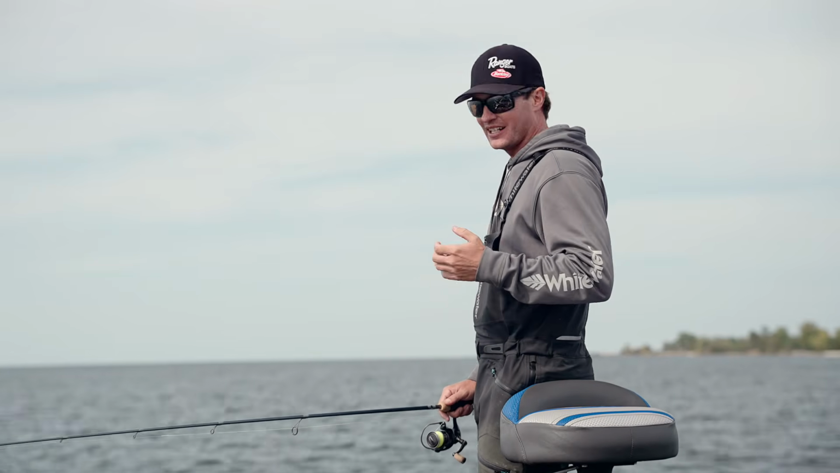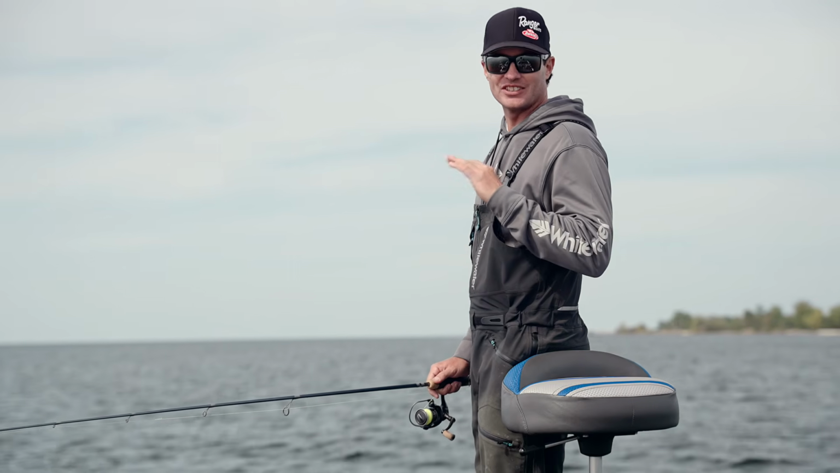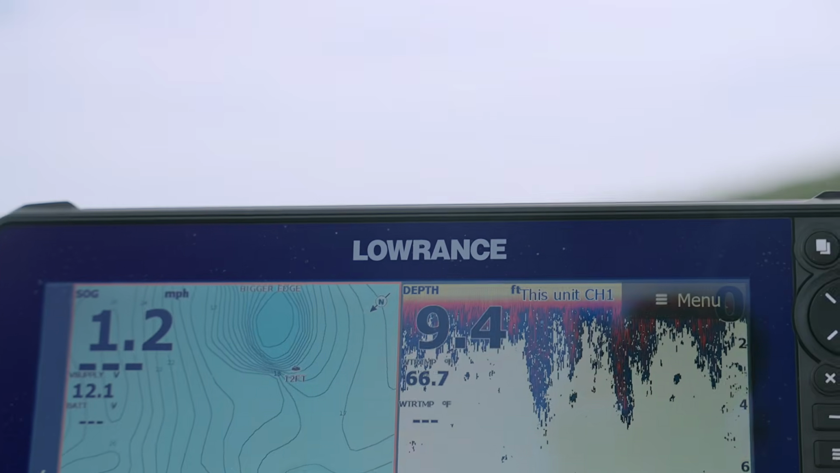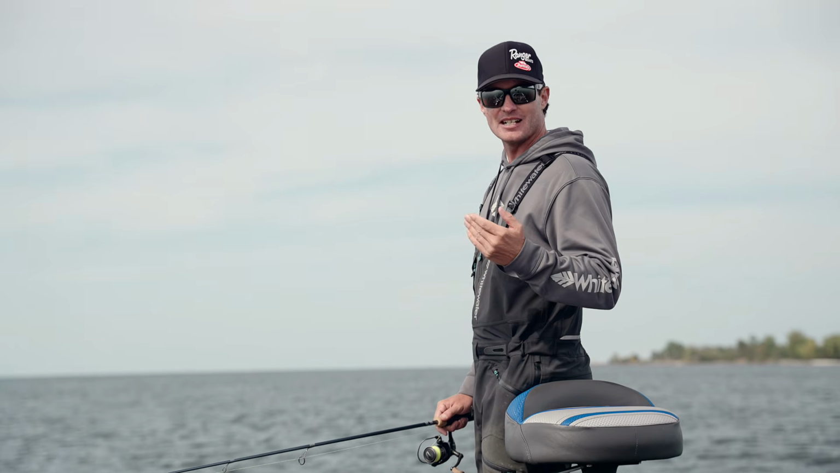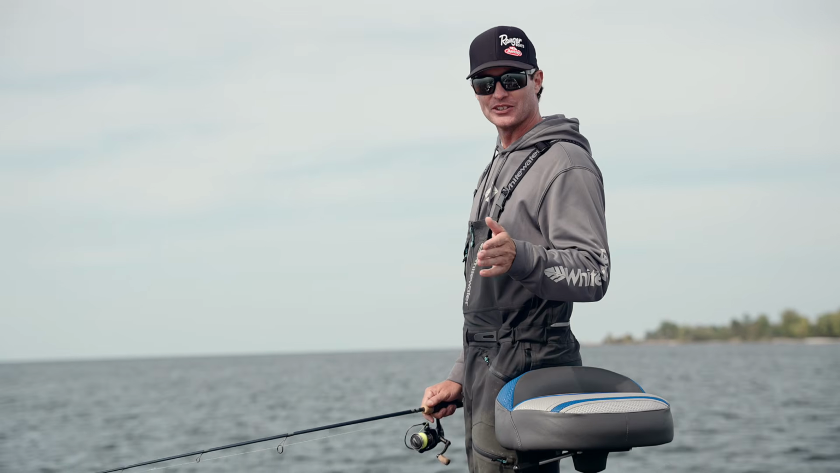And it seems like a lot of the fish are relating to those weeds, but not necessarily just staying in one spot. So what I've been doing is moving along pretty fast, that 1.5 to 2 miles an hour, and I'm kind of just scanning. And one thing about fishing vegetation is a lot of times with forward facing, you kind of got to go slow and decipher through what's a weed and what's a fish.